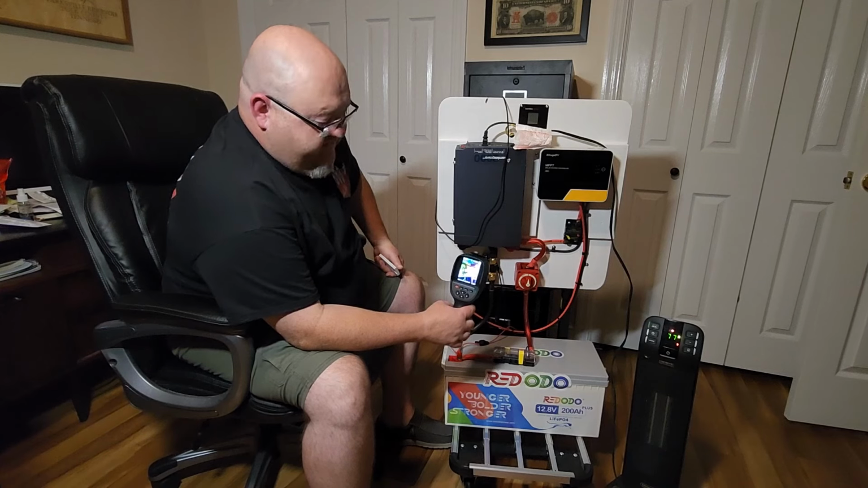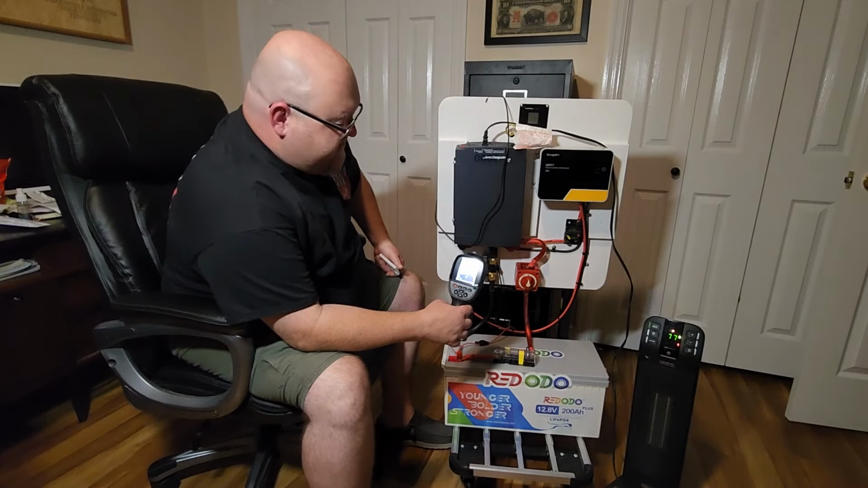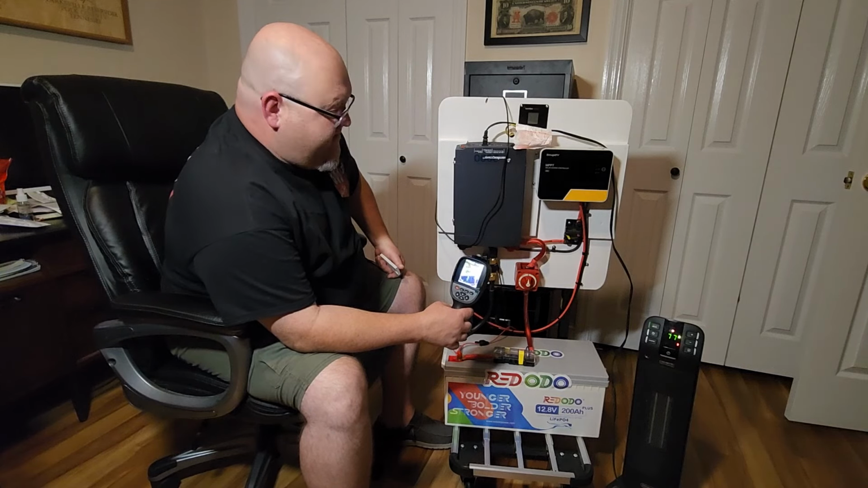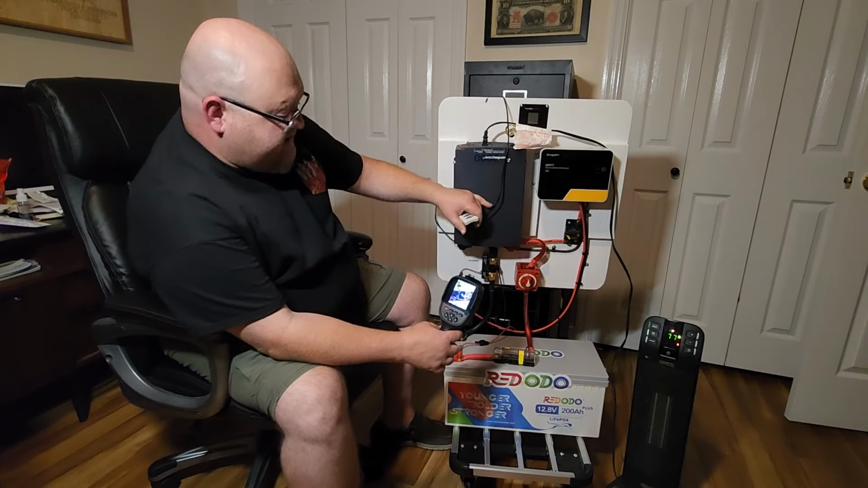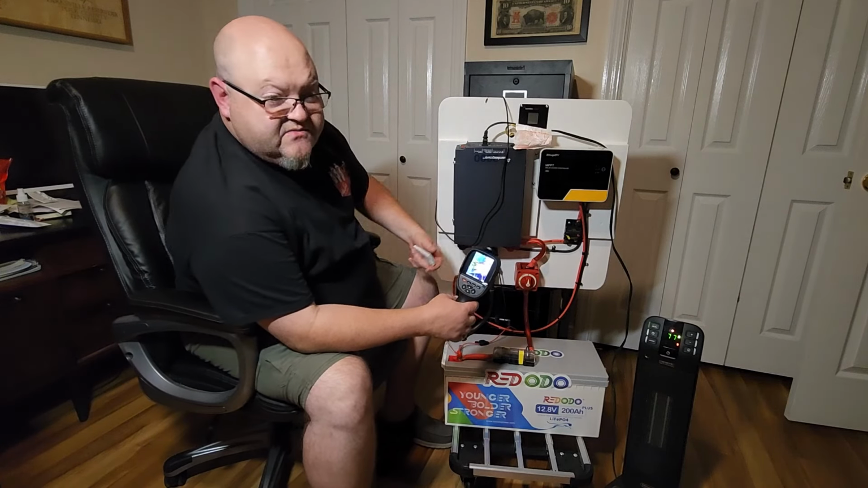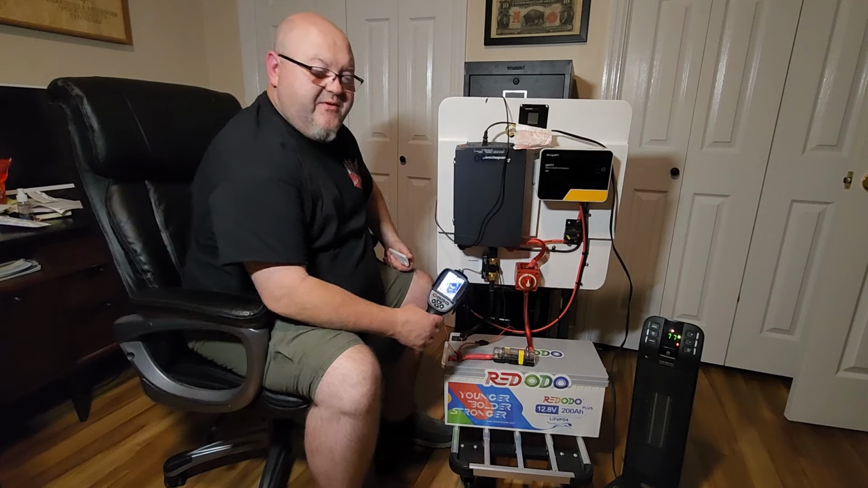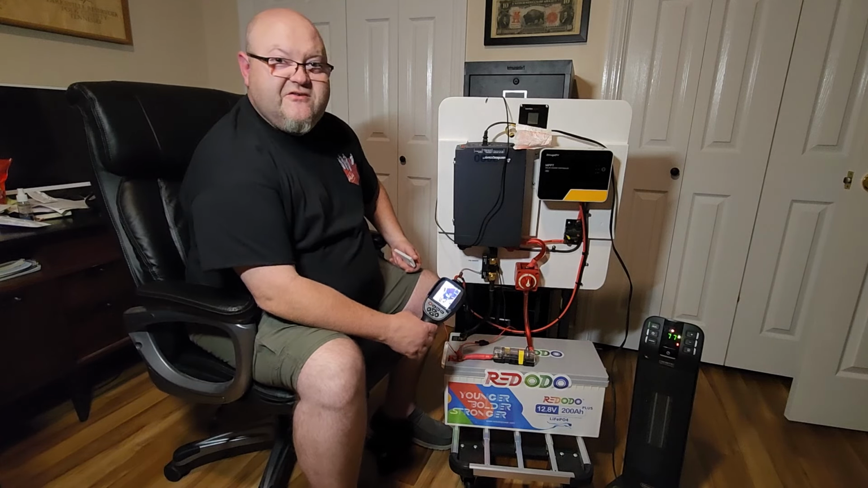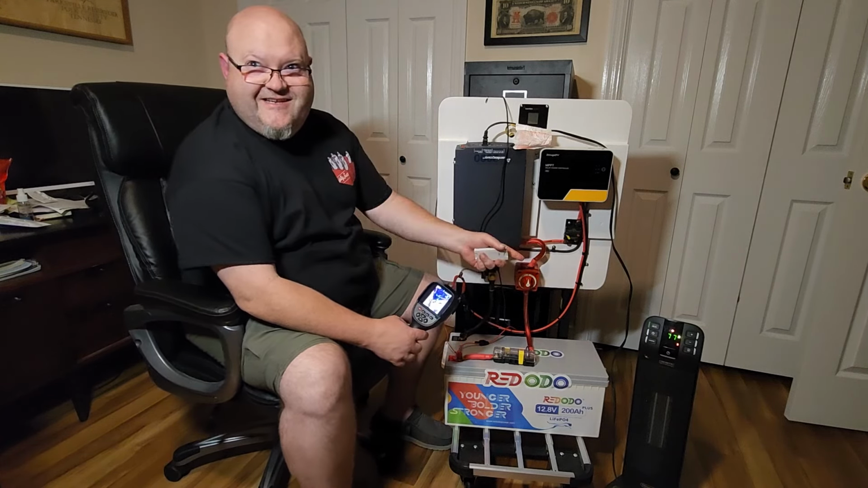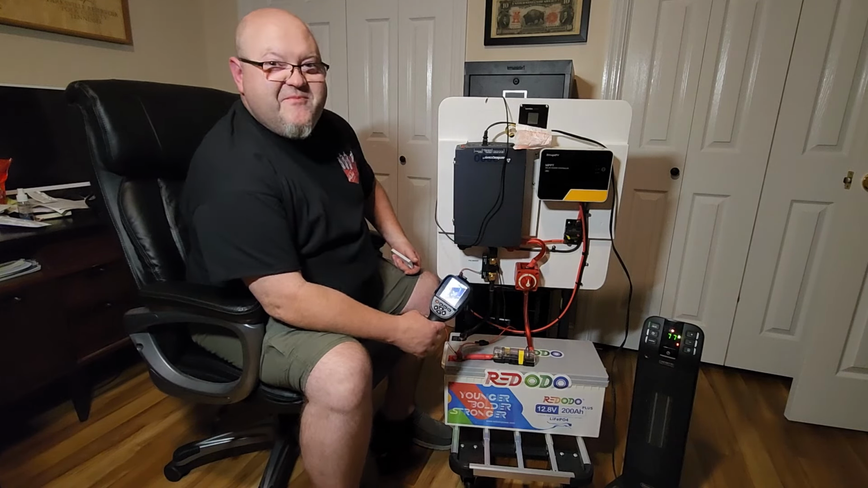And for this to be able to show up right, I am going to have to turn the lights off. So just bear with me. I just wanted to show you what all I've got plugged into it. And I'm going to show you that it does work, and it does work really well. Now, I'm going to try to do this as fast as I can because it's already starting to get hot in here with this 1500 watt heater going. So we're going to make it snappy.